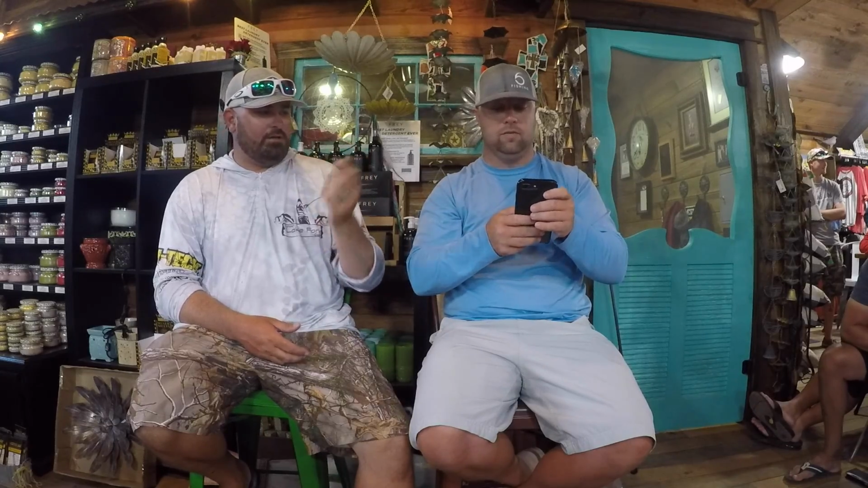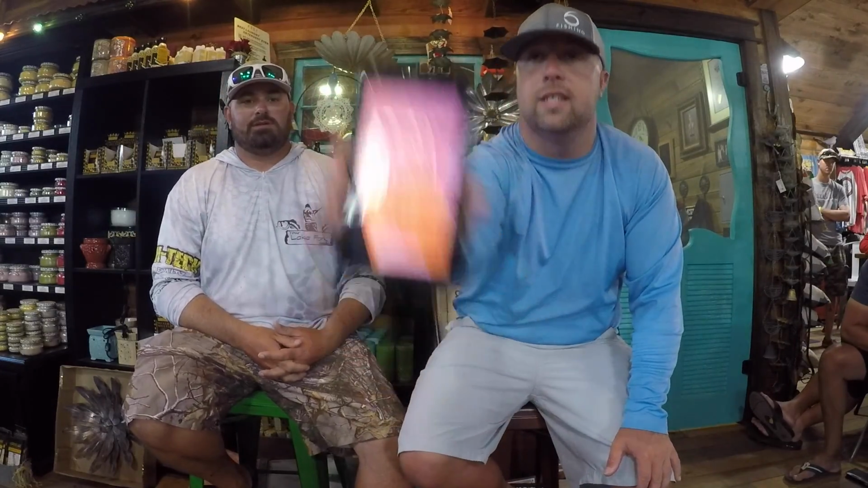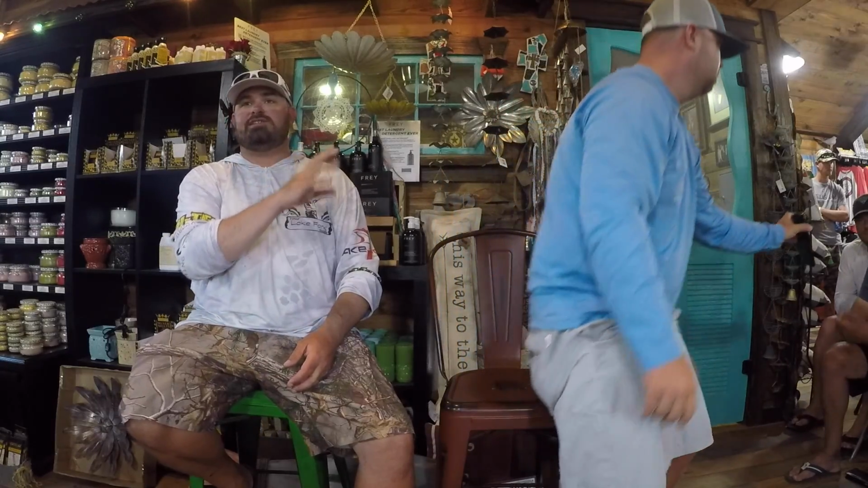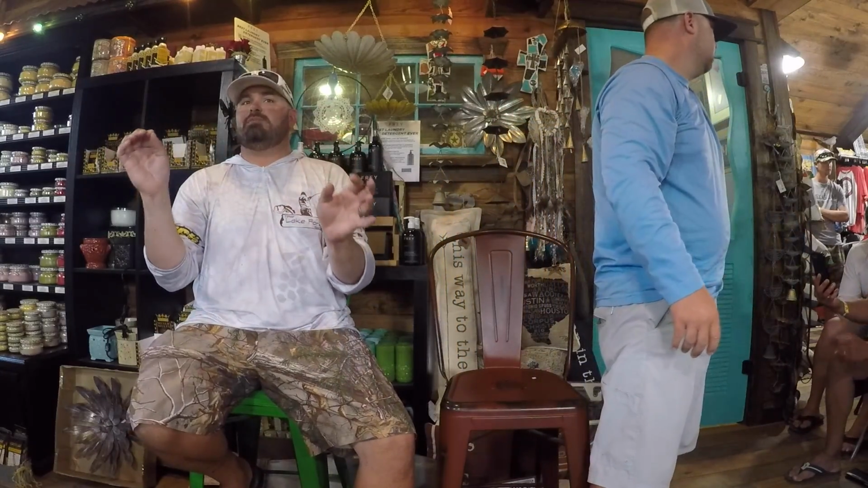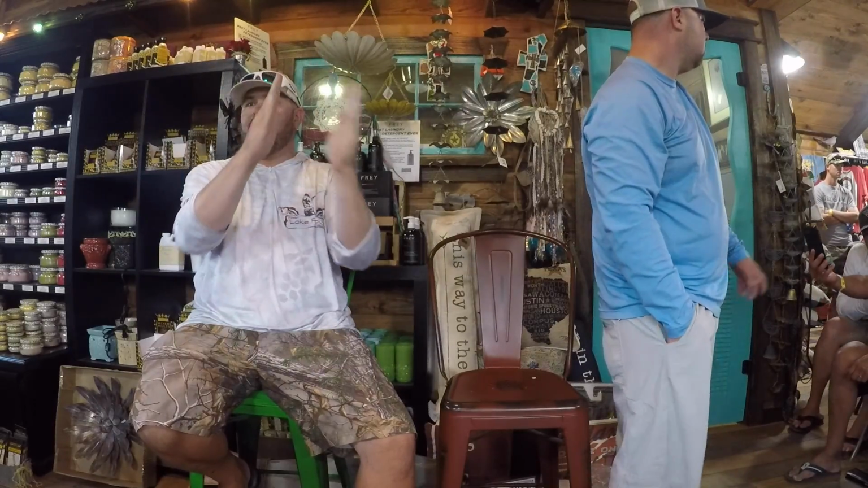I'm going to send you guys a good image of some fish we caught yesterday. Okay, there you go. I don't know how good you guys can see that. This is side imaging, and it's a little grainy again, because we're taking pictures. But when you look at the side image, notice the space in between the fish. They're not just right on top of each other.